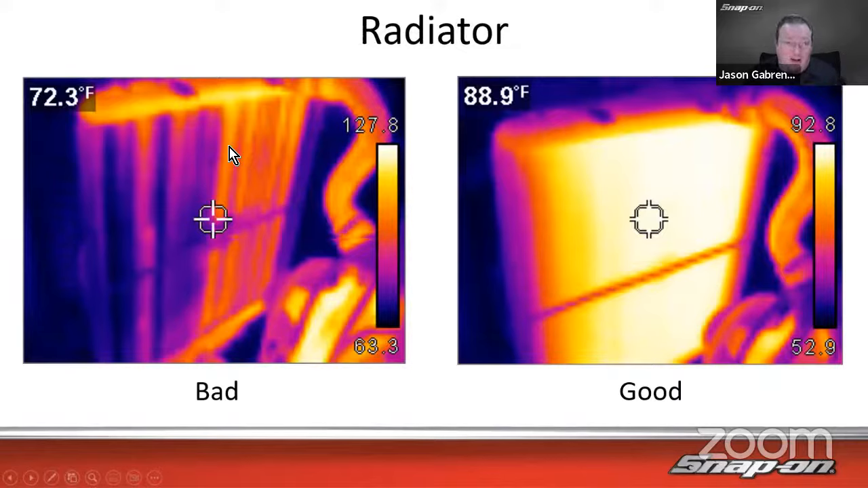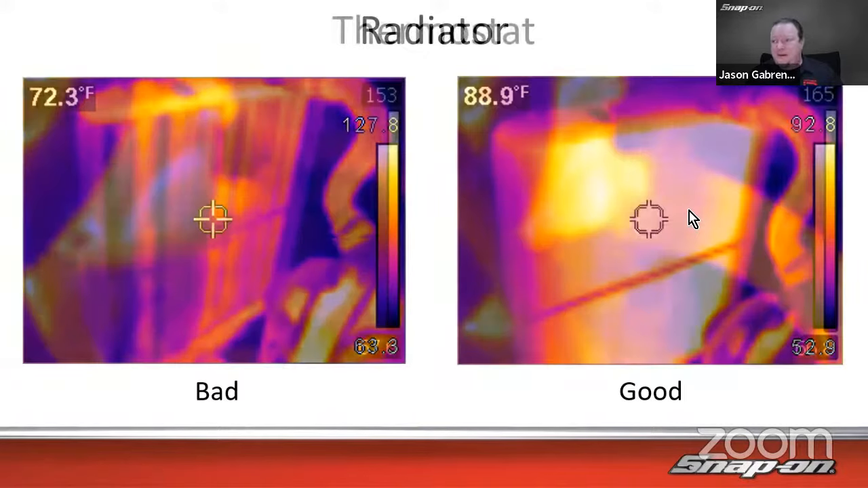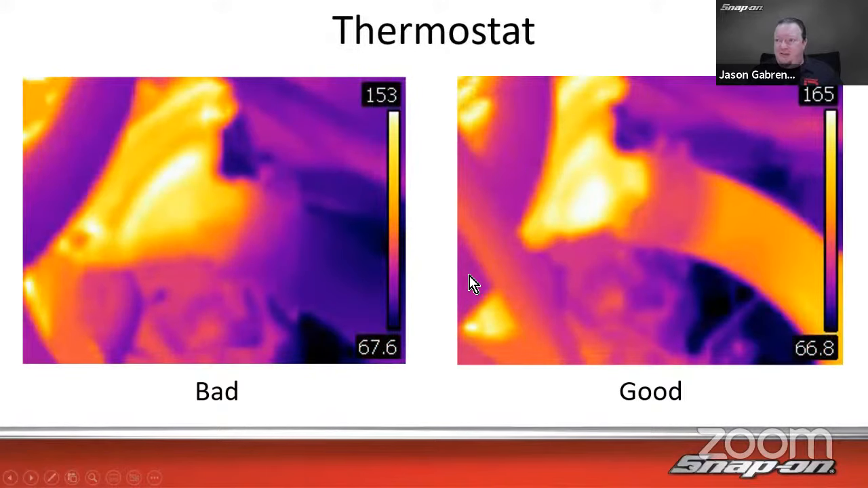Radiator. How do I find a clogged radiator? Well, that one's pretty easy. It's cold on one side, warm on the other side, and this one's warm all the way across. Thermostat. Is the thermostat opening or not? In this case, there's a thermostat housing right there. We can see the hose. The hose is cold, the thermostat's warm. And then on this side, we see the thermostat housing's warm and the hose is warm. That means my coolant is flowing through.